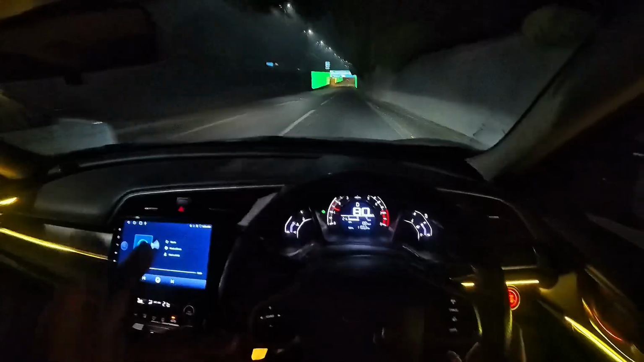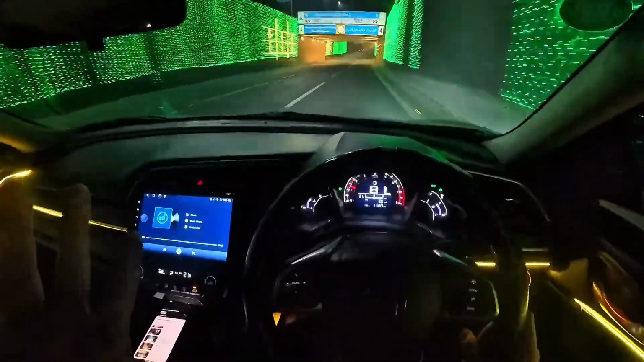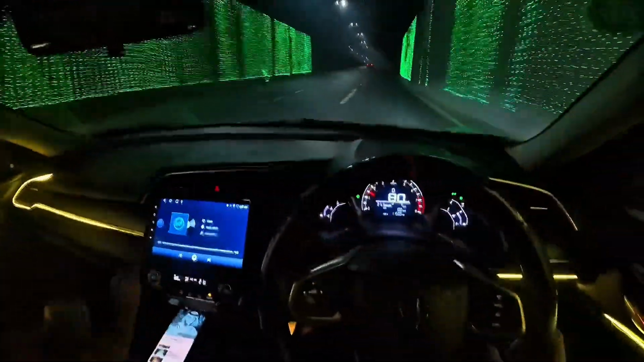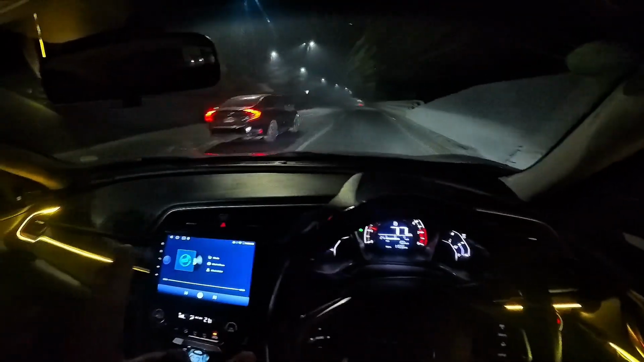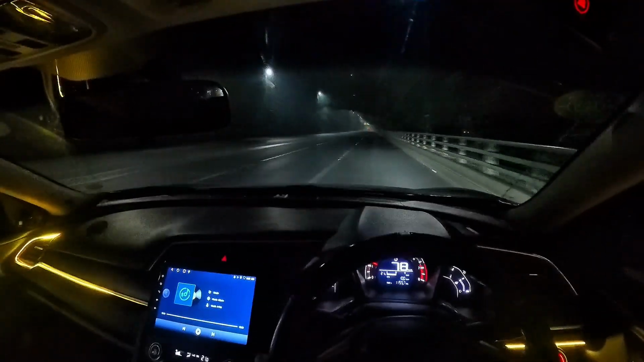So this whole trip cost us like half a tank. We went to Shekhupura, we went to Gujranwala, took a very long route to come back home. Another Civic in black, not sure about the year though.